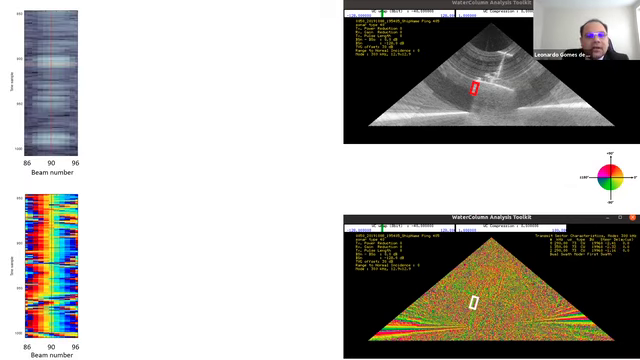Let's zoom in on this highlighted area here, and let's check all combinations of amplitude and phase, time series and time slice, to see what's happening in this piece of information.